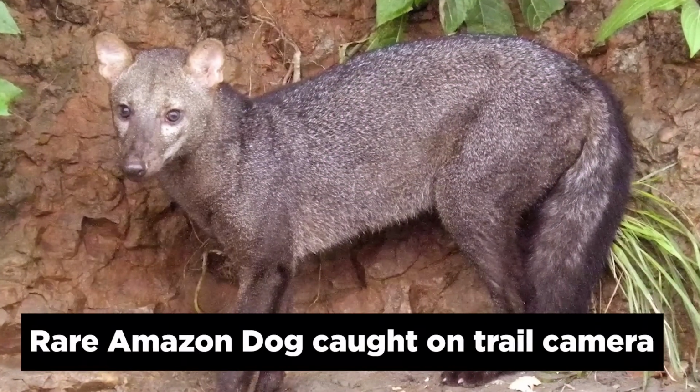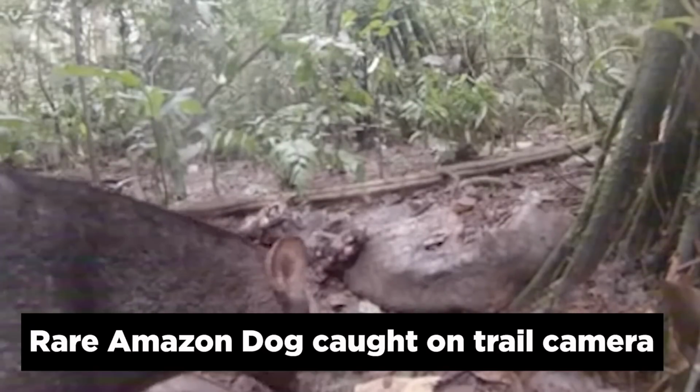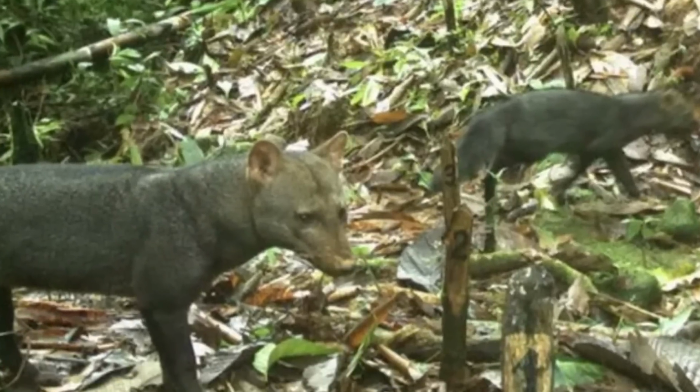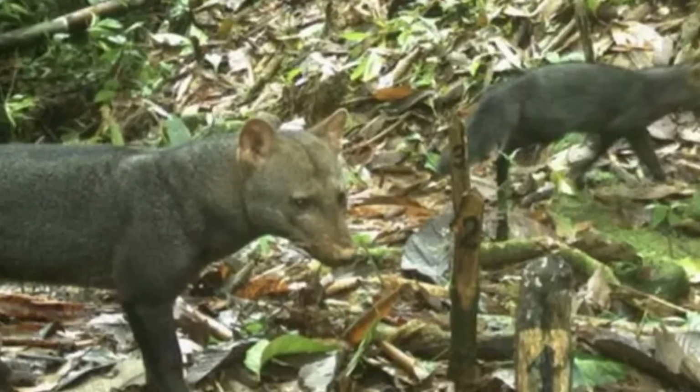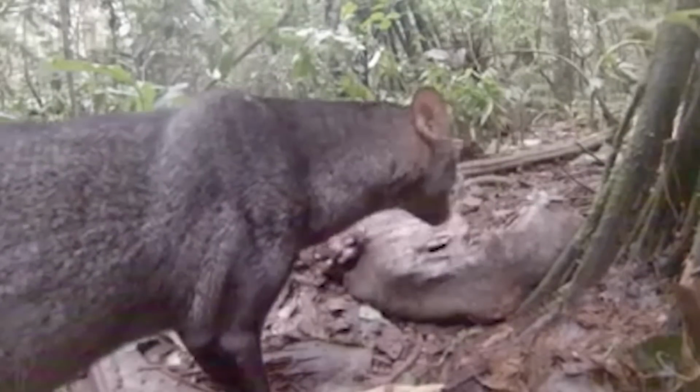Rare Amazon dog caught on trail camera. This extremely uncommon dog was photographed in May 2014 in southeast Peru. The Amazonian rainforest of South America is where you may find the short-eared dog if you're very lucky. The presence of this rare species in Panama is also possible due to 3 slender dog-like animals.